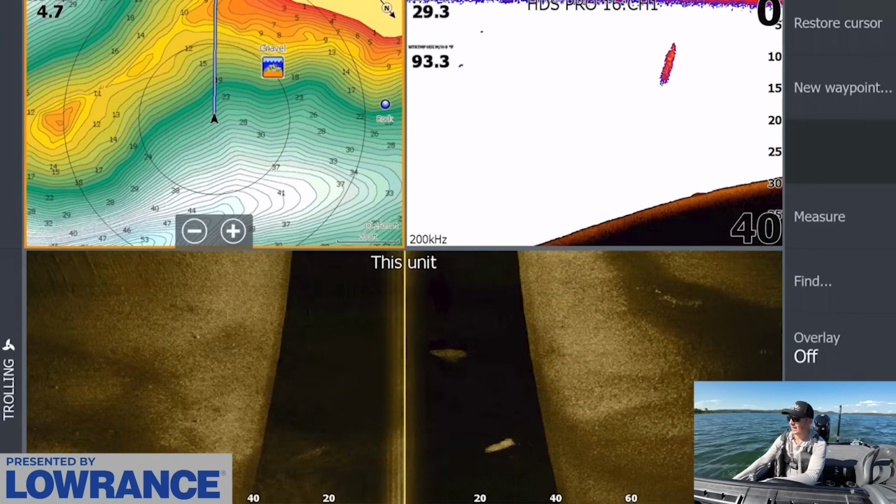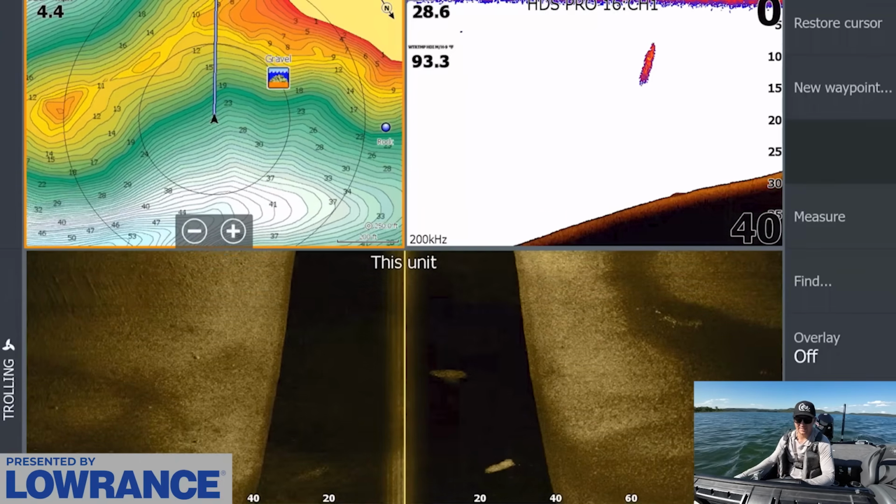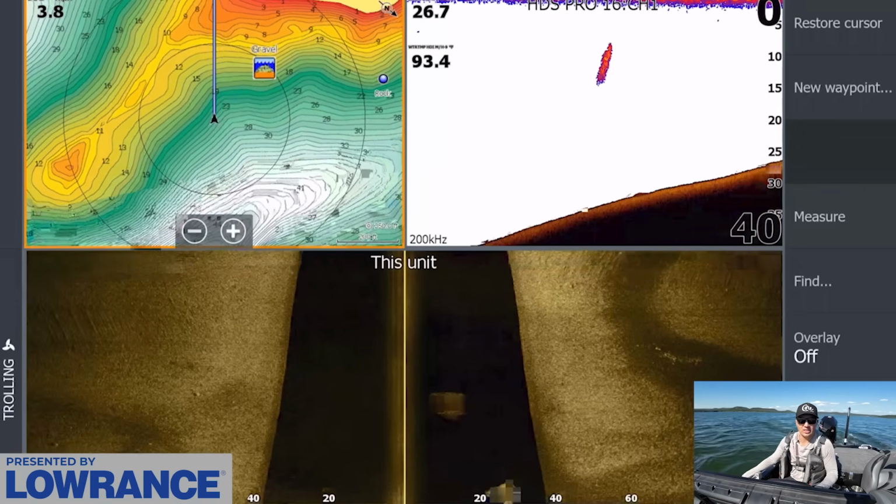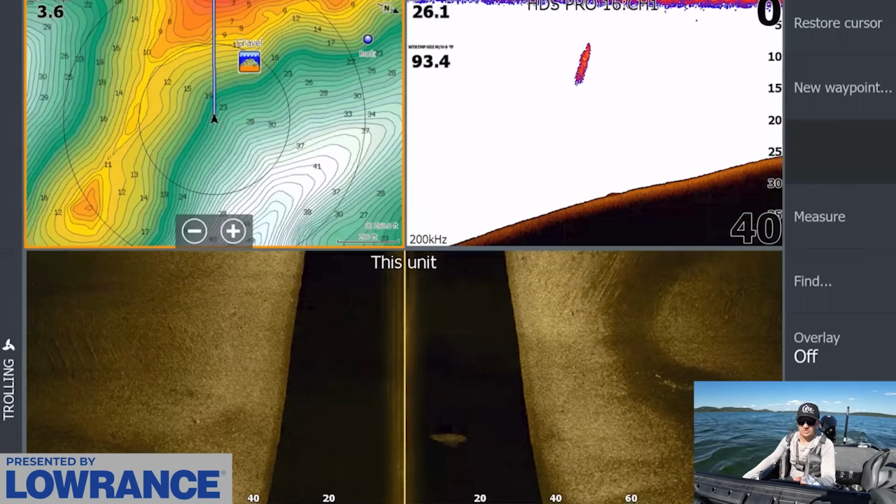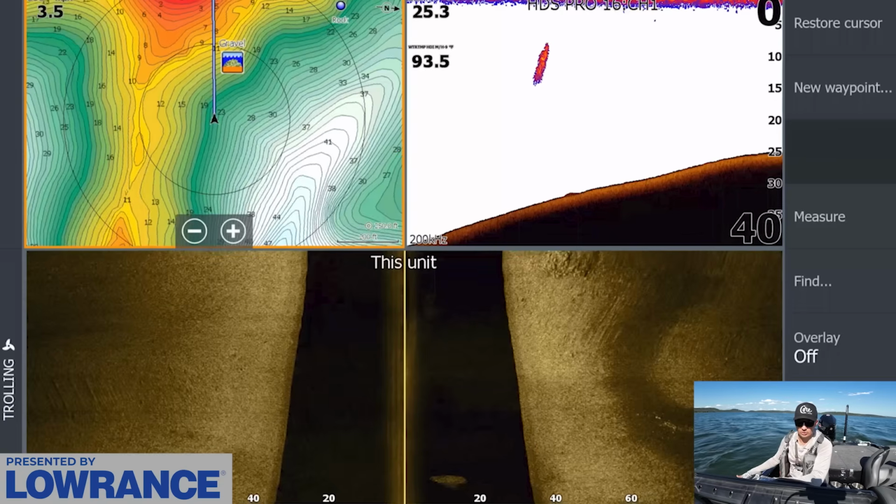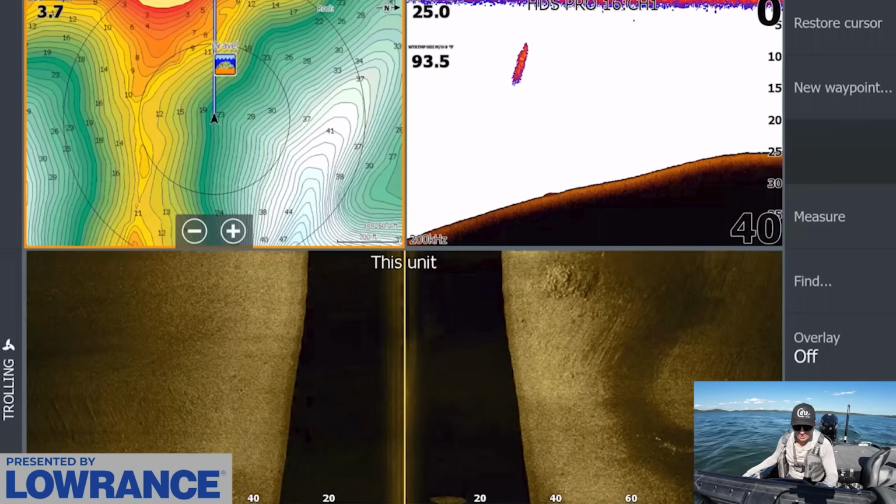And I like this bank here because it's very flat. It sticks out far off the bank, but it's not, again, a super obvious area where you expect to see a ton of fishing pressure because it doesn't have an obvious ledge or a drop off close by. So most likely we're not going to have too much fishing pressure here.